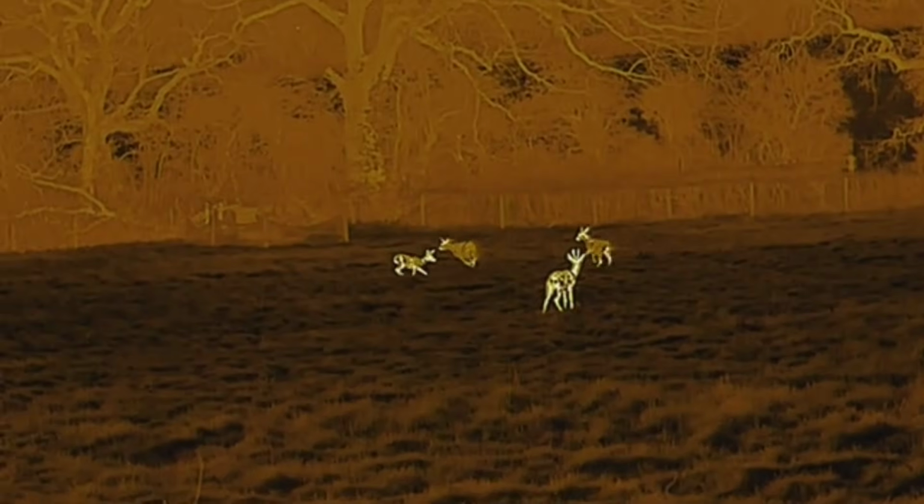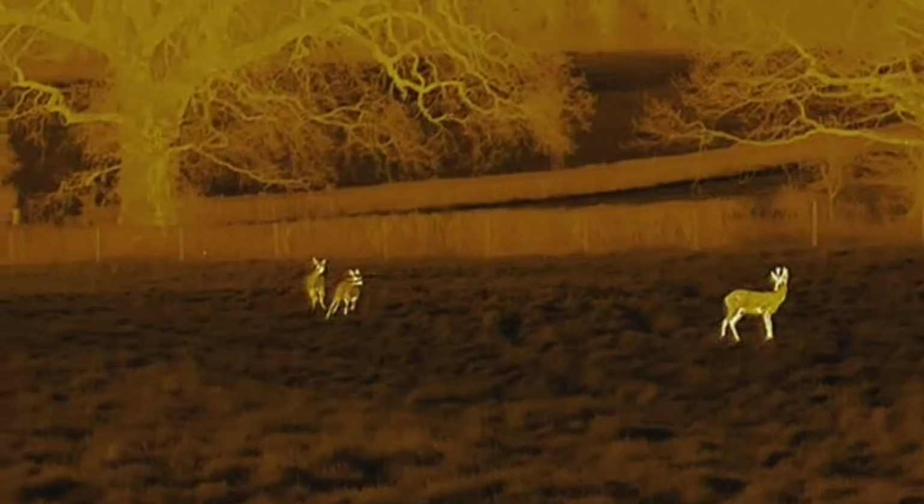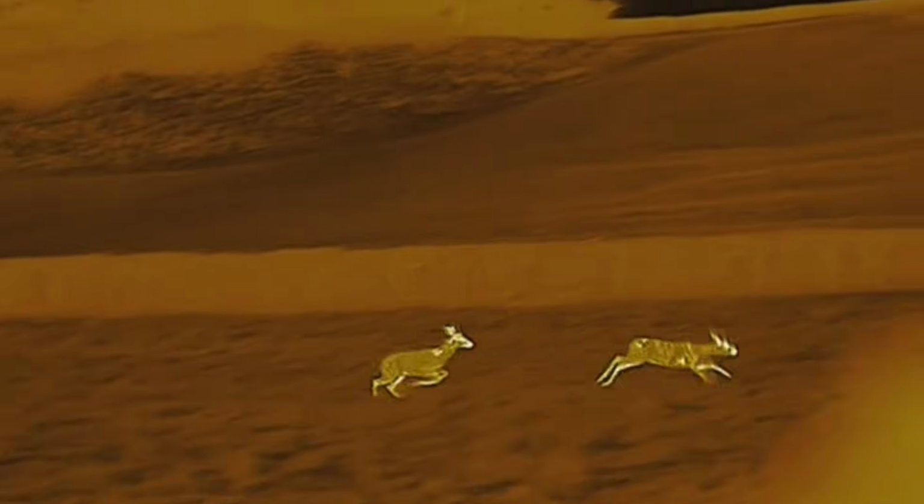And as you can see, this particular colour palette is a sepia colour, which I must admit, in my opinion, was probably the best one on this particular unit. The image itself was taken with the 25mm objective lens. You'll be seeing what the quality is like in a moment when it's on the 50mm.